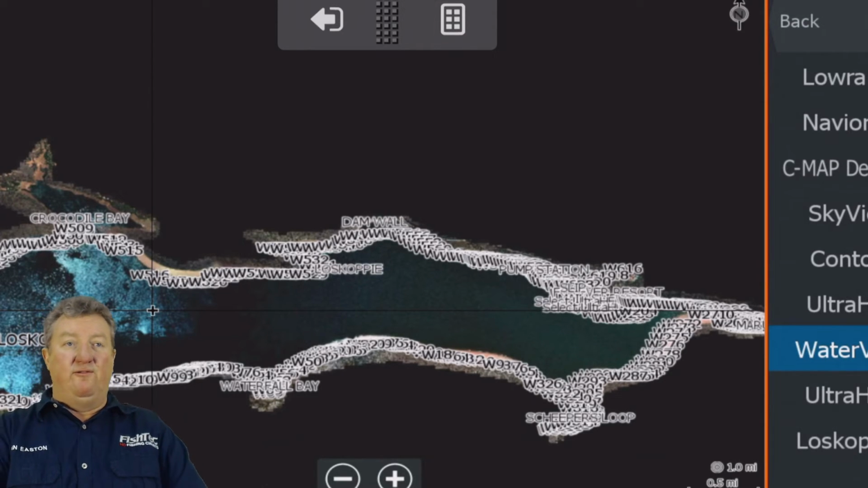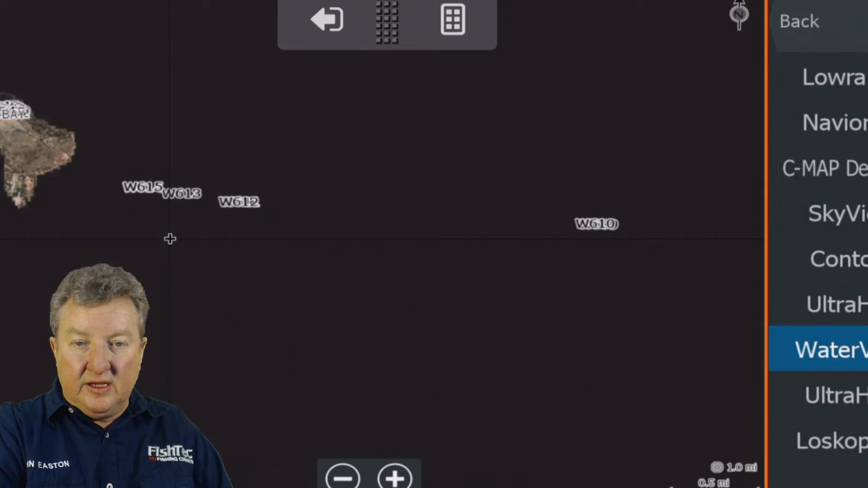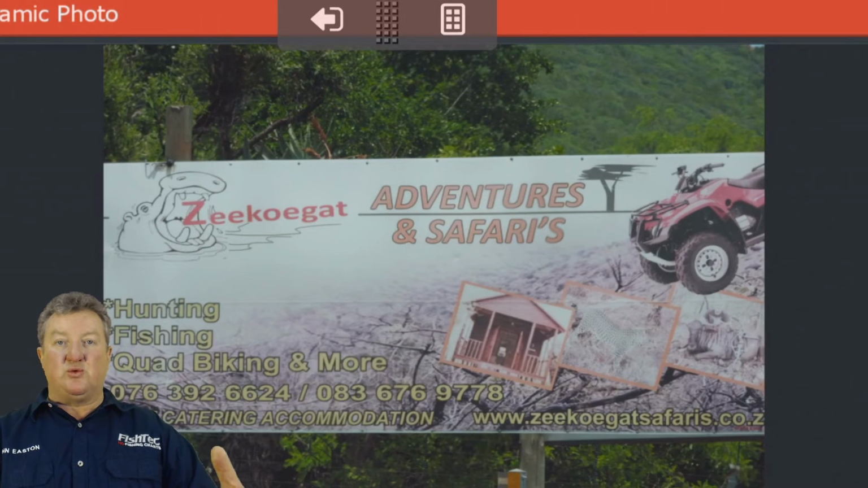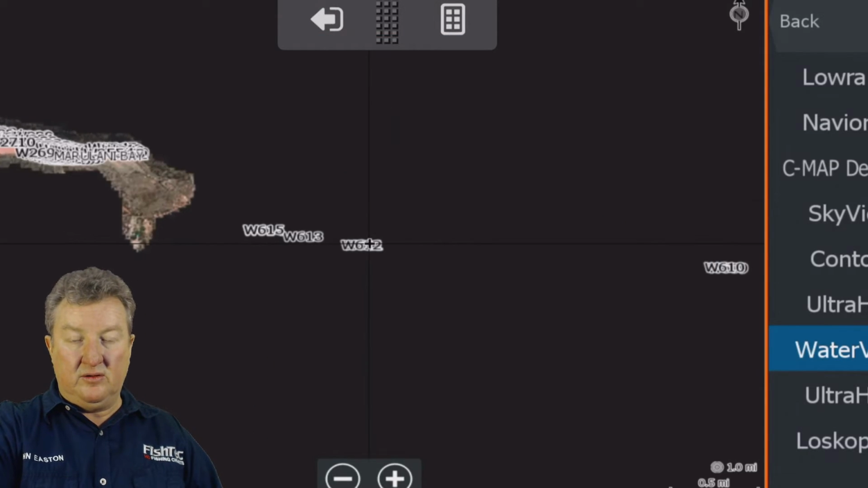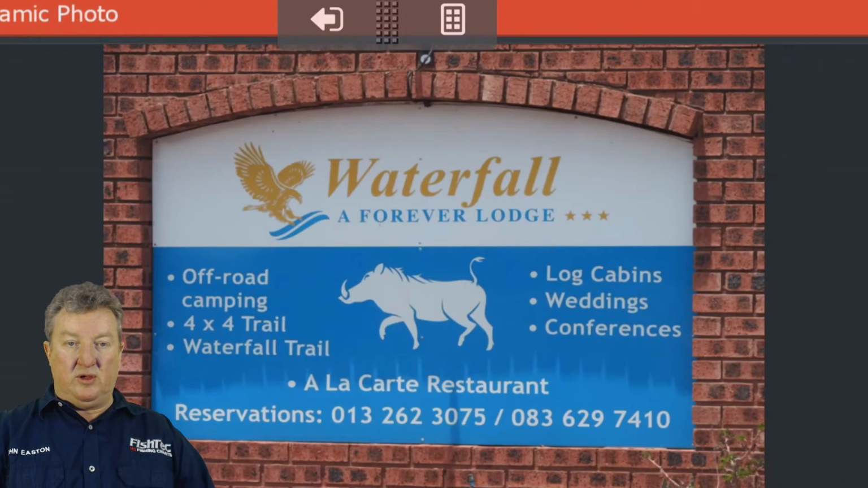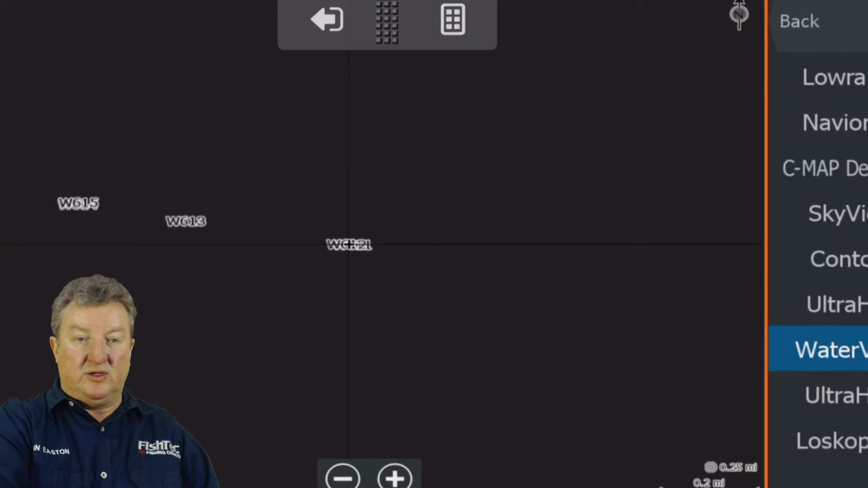Guys, we are very quickly running out of time, and I wanted to show you this very quickly. Coming into the resort, you'll see there's some places where you can stay. I just took them from the side of the road. I basically just took my car, stopped at the gate, took a photograph. There's all the details.